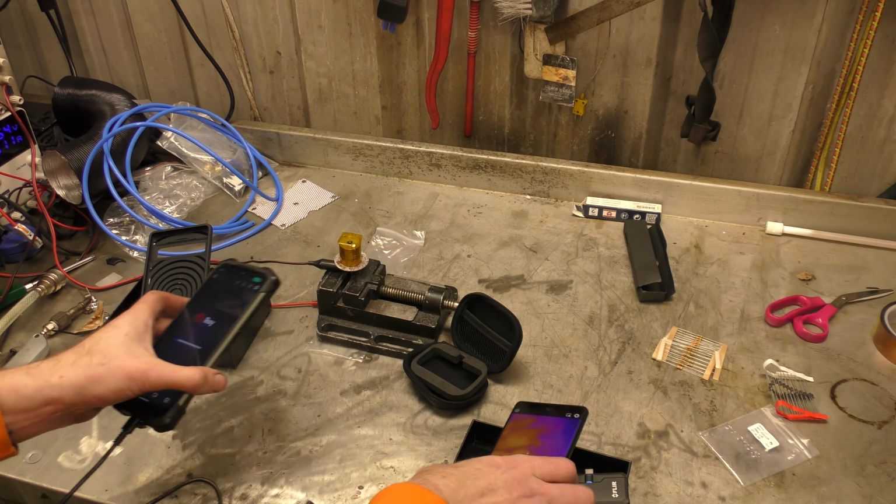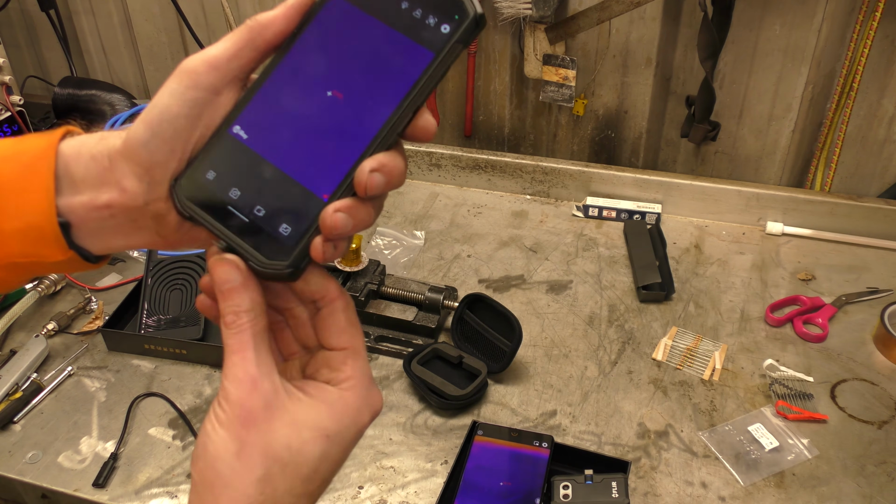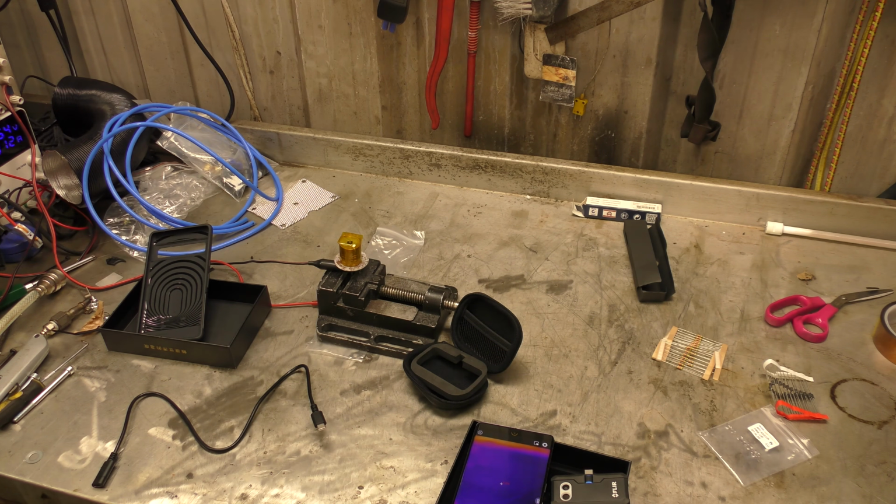Right, and now we'll compare the Infiray that's built into the S98, the Doogee, in the phone, because it's got an Infiray. And we'll do a far away. This phone is much larger than my Pixel. It will not fit in the tripod. Come on. Here we go. Right. And we shall turn off the MSX imagey thing again, because we don't need that. We just want pure infrared. Right, pure infrared.